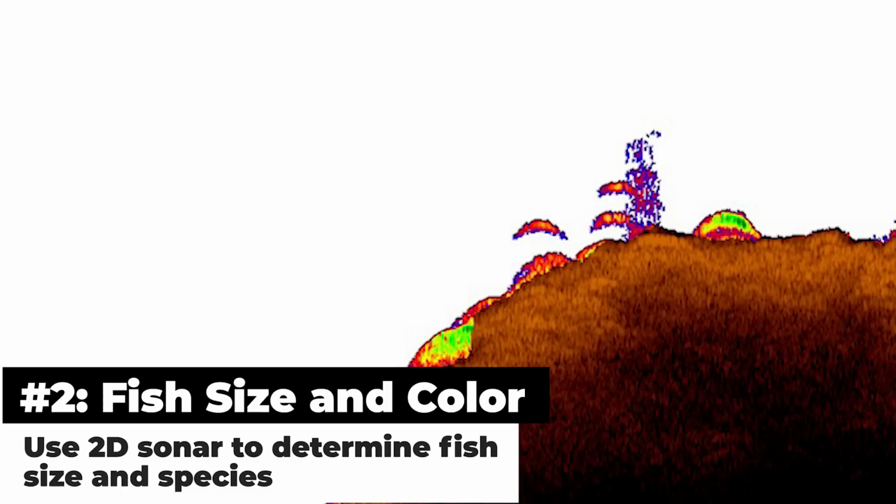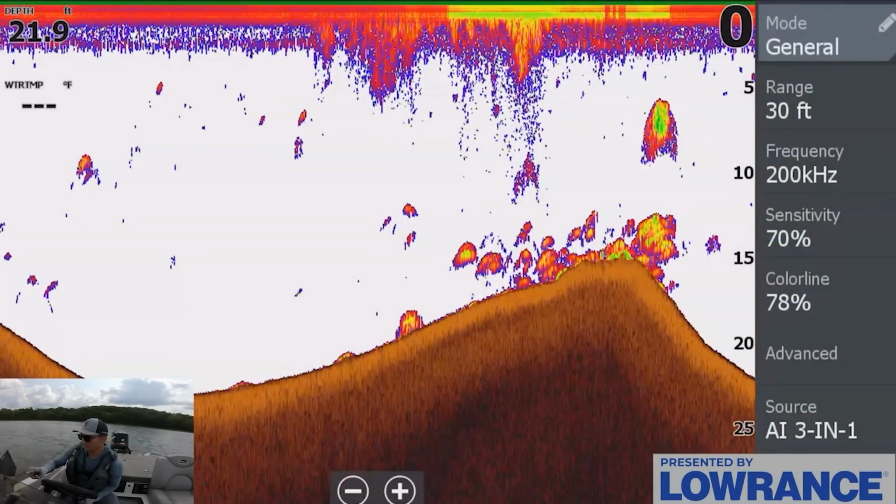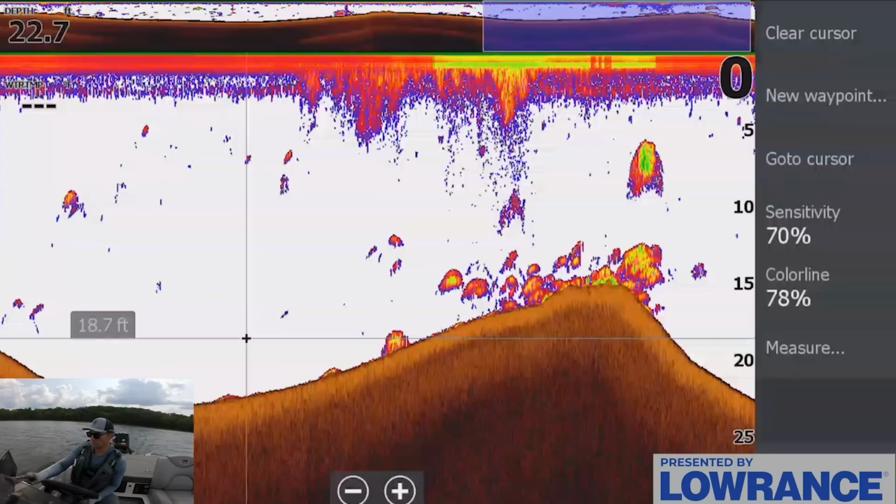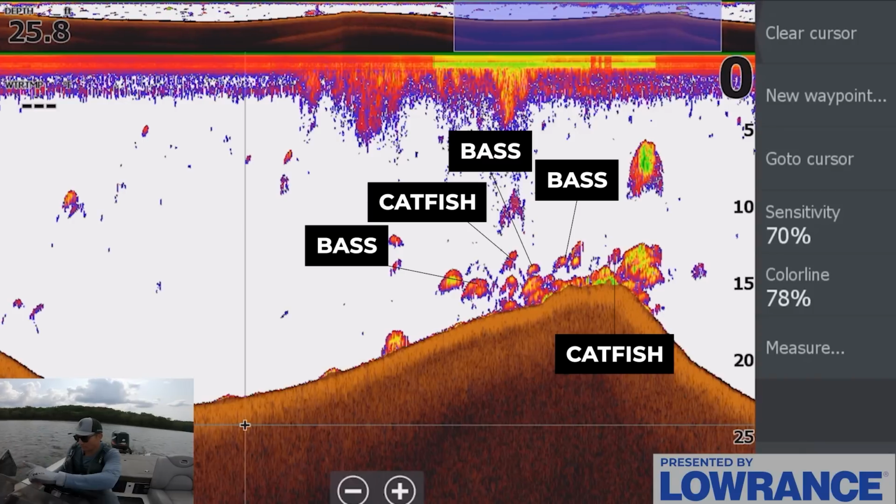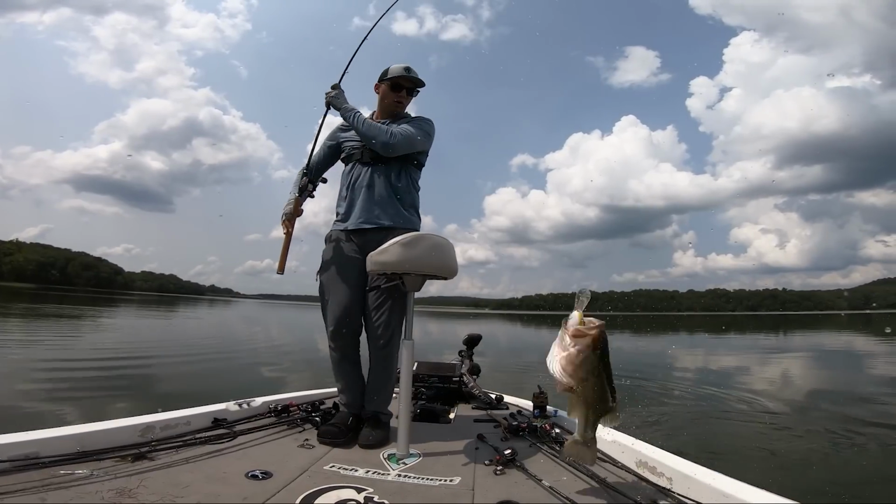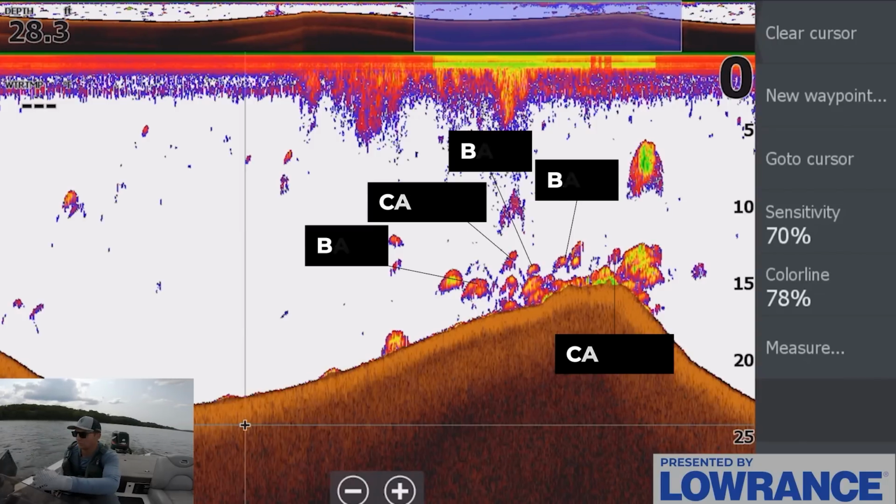The next giveaway that you're looking at bass in a brush pile is the size and color of the arches and dots you see around the brush. A lot of times you're going to have multiple species setting up around a brush pile. This can include bluegill, crappie, and catfish. And so if you aren't able to differentiate the species of fish with your fish finder, it's going to be hard to know which of the brush piles are holding bass versus other species, and also if there's a mix of species that includes bass.